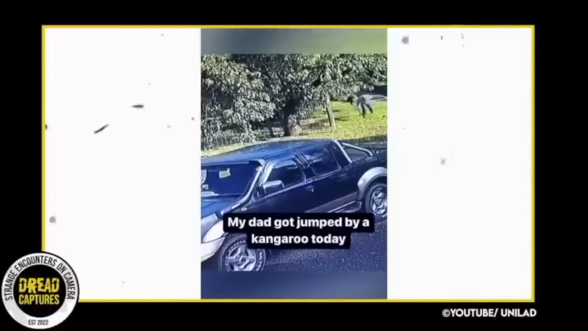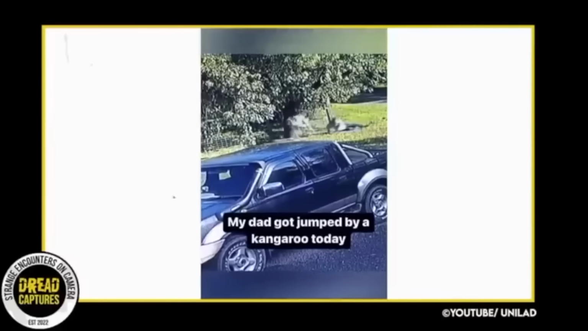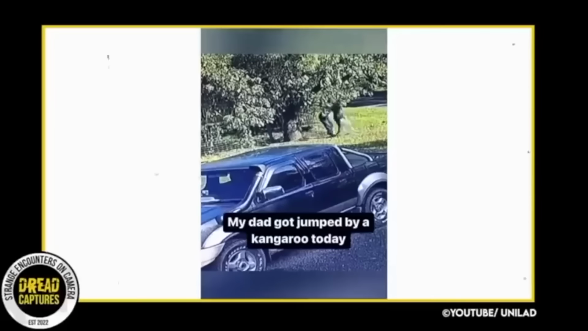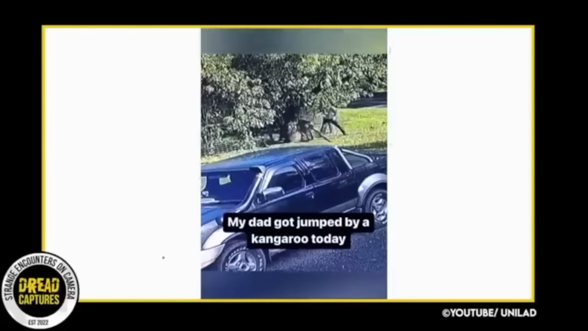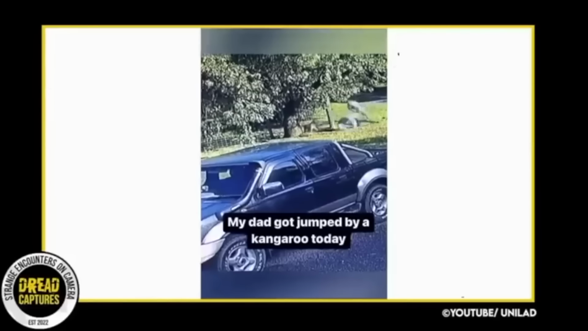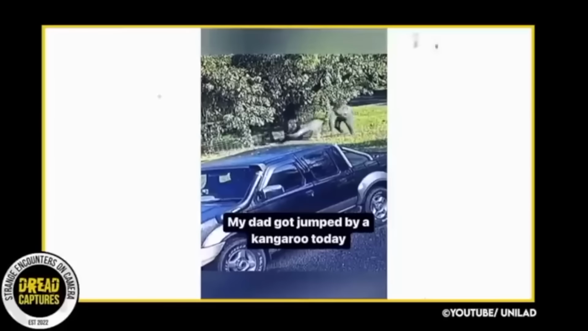This is a pretty crazy, funny video here. Taken in, yep, you guessed it, Australia. A home security camera captured the moment a kangaroo and a man got into a fight in his front yard. You see the man come around the corner and the kangaroo is chasing him. I mean, I know they can be aggressive, but dang.